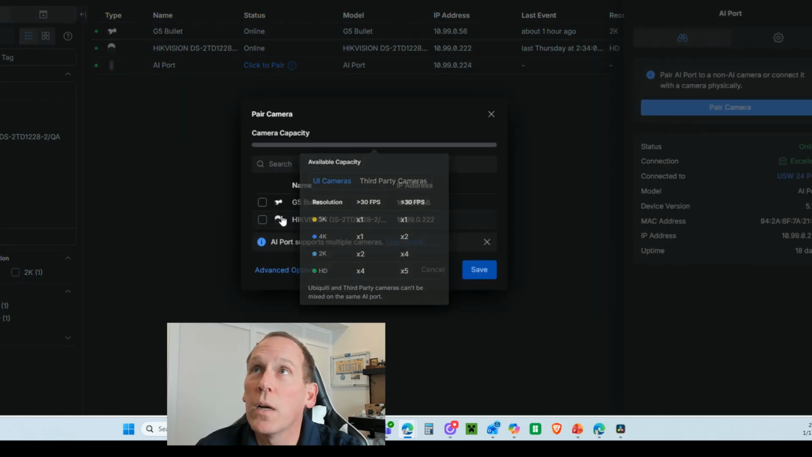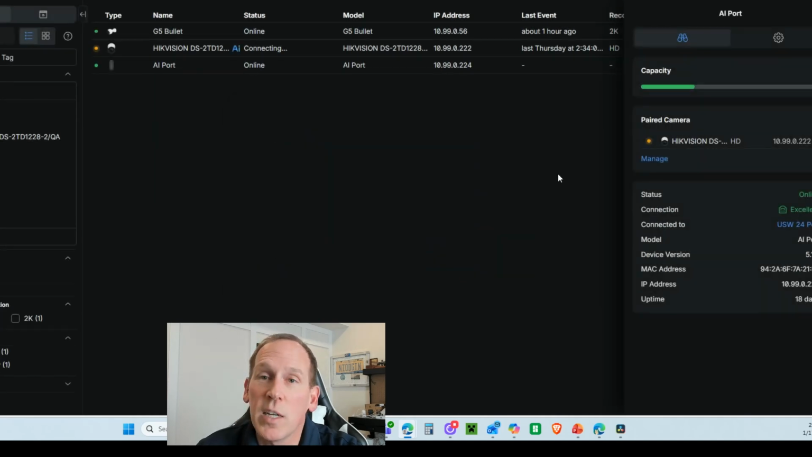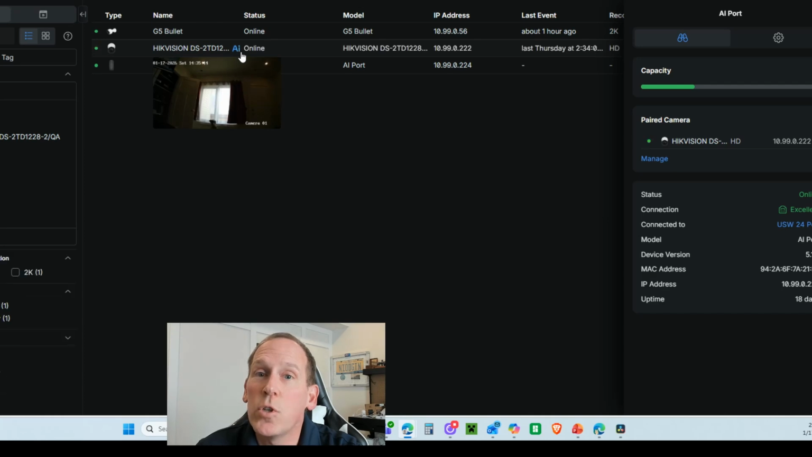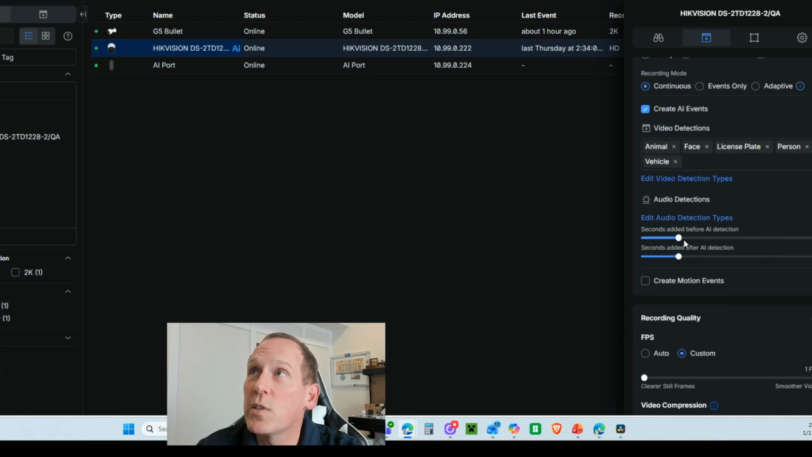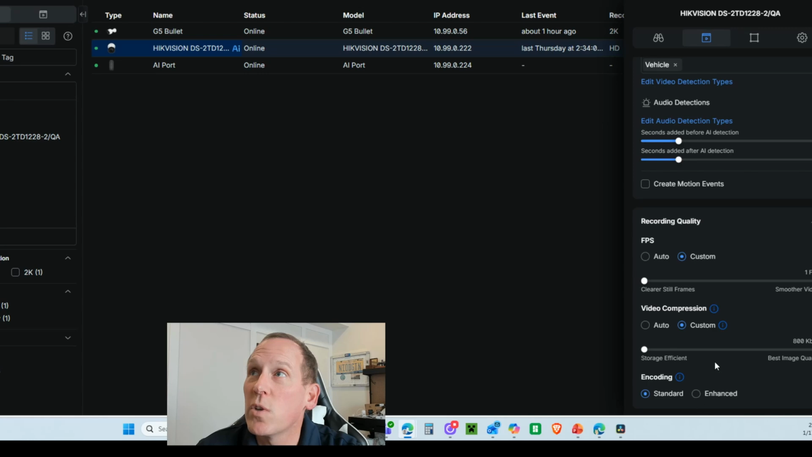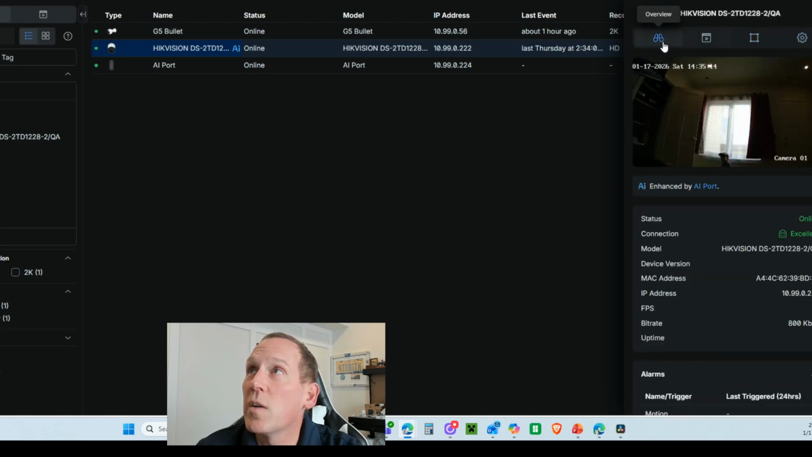So I'll click on pair, I'll select the camera, I'll click save, give it a second to pair up, and you'll see the AI logo next to the camera. And there you go. And now when I click on the camera, look at that. I now have recording mode. I can create AI events. I can create audio detections, motion events, all that fun stuff. Everything is on there. But here is the downside.